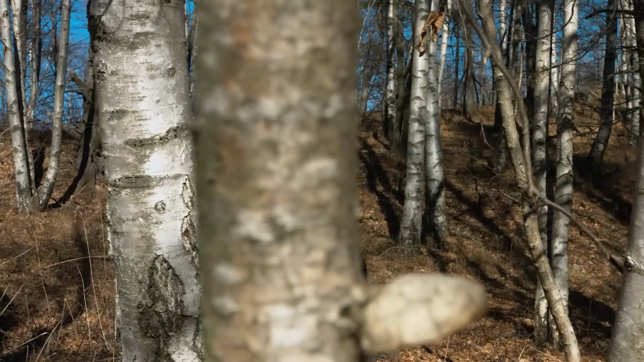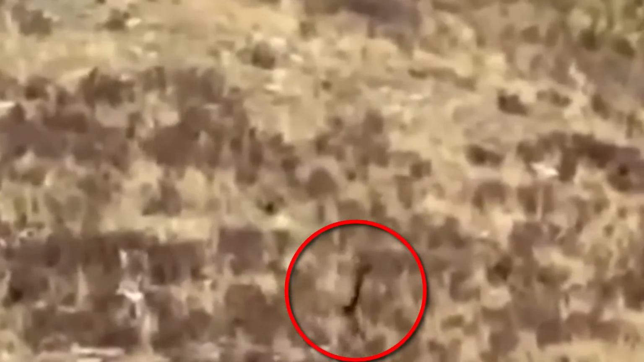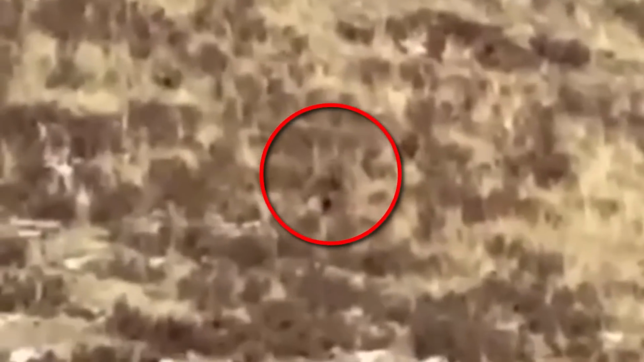Bigfoot spotted in Colorado. Deep in the heart of Colorado's wilderness, a legendary creature emerged from the shadows, leaving two train passengers in awe. What started as a serene, scenic ride turned into a thrilling encounter, as a couple spotted a towering 6 to 7 foot tall figure roaming the woods. Initially mistaking it for an elk, they soon realized they were face to face with the elusive Bigfoot. The mysterious being strode confidently through the forest, its massive frame leaving a lasting impression on the stunned witnesses. Was this a chance encounter with a mythical creature or a glimpse into a hidden world?